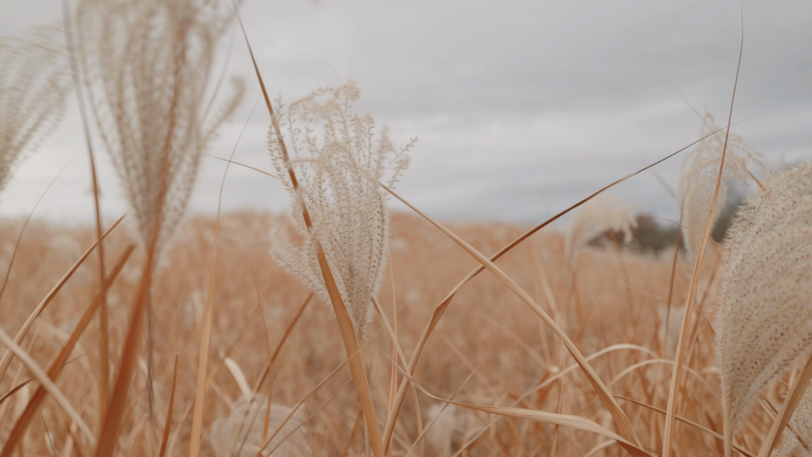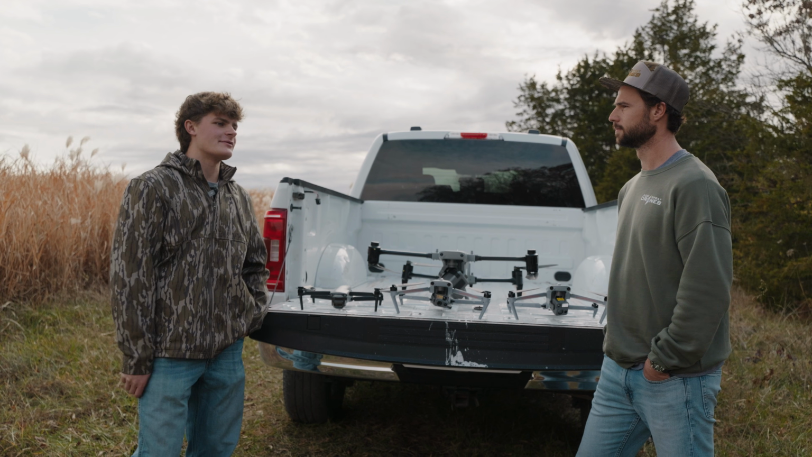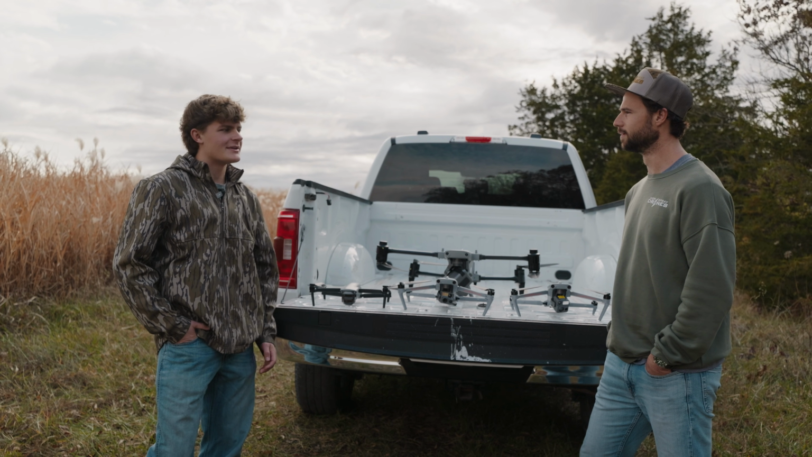I mean, they use it for a bunch of things, but I know the main thing is they grind it up and they use it for, I forget what it's called, but like the cardboard boxes, like what Chipotle bowls are made out of. Yeah. Very cool.